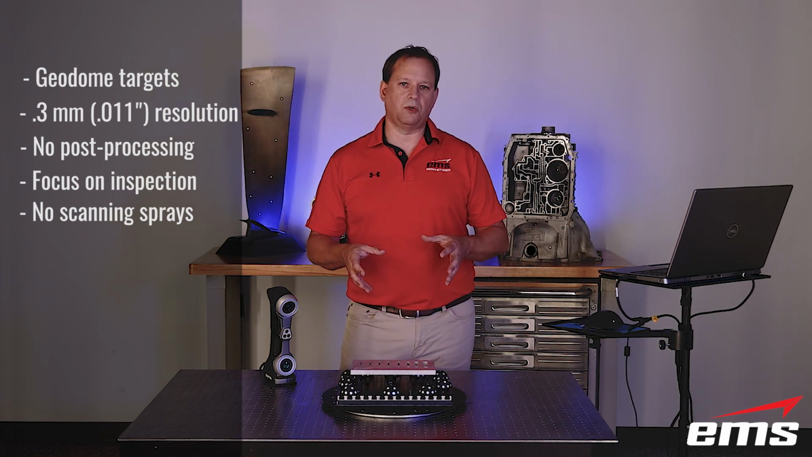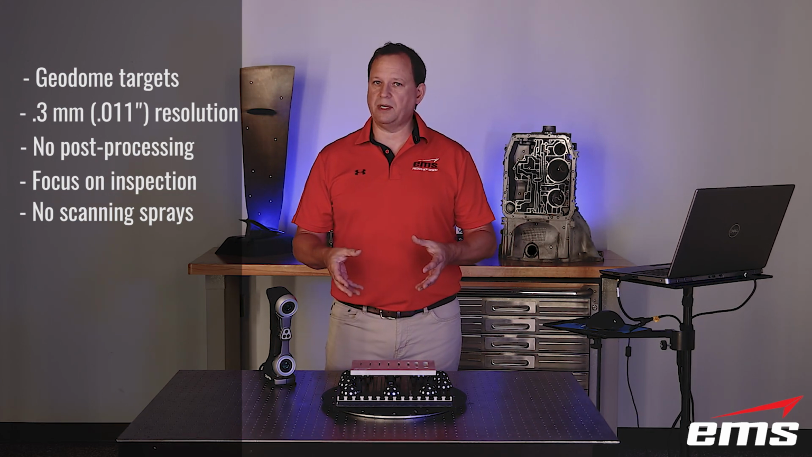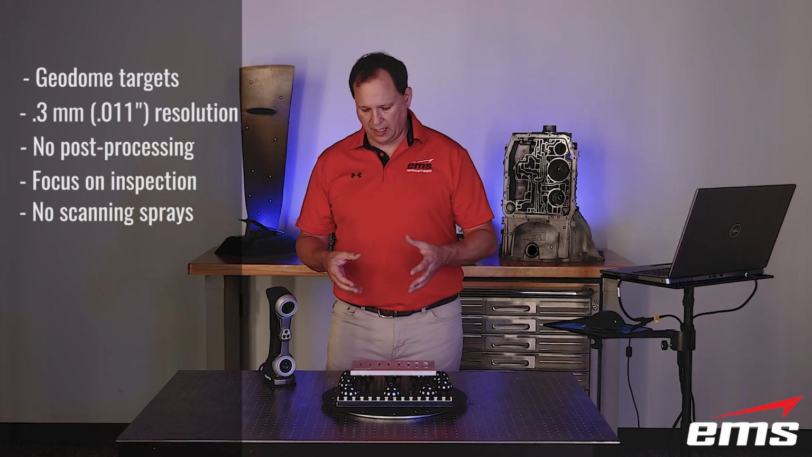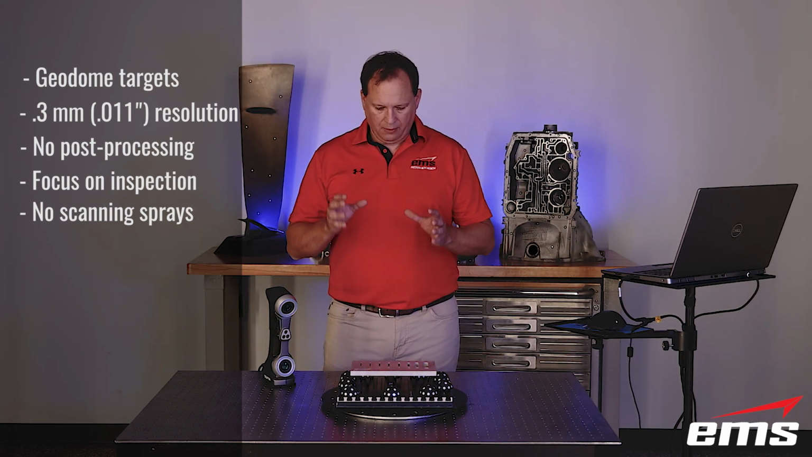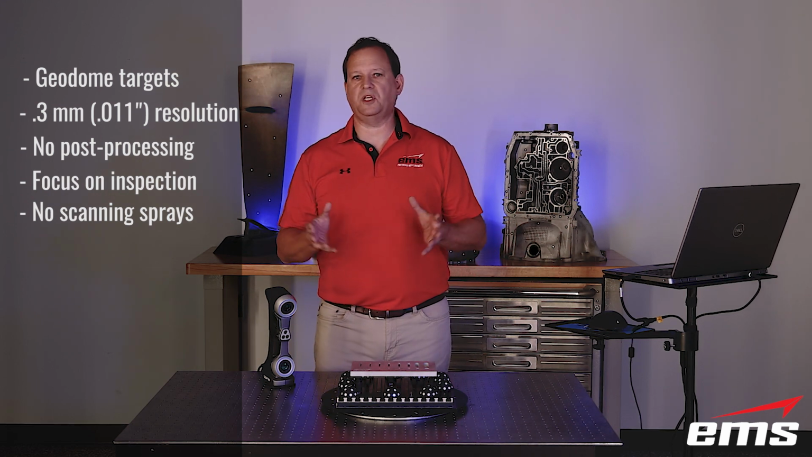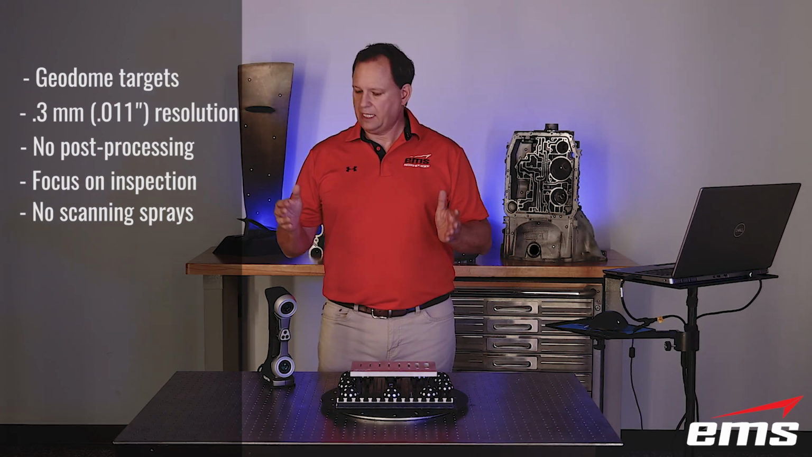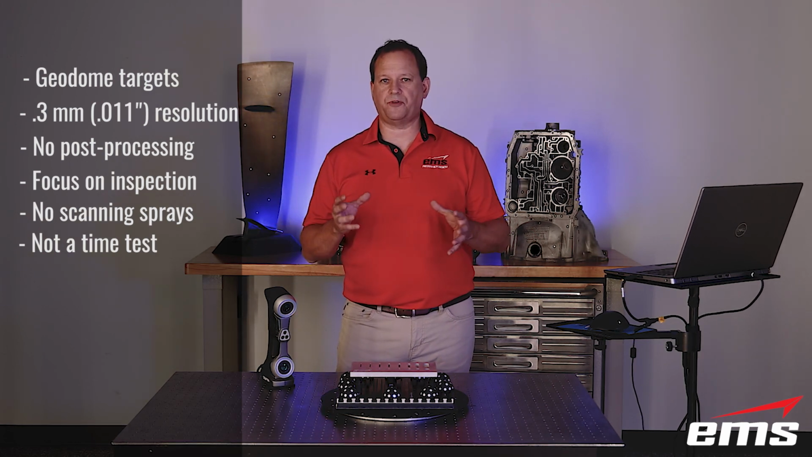So we want to do a real world test where we might be doing some short run production, and we want to scan the parts as is, okay? So we'll see how that plays in with some of these different scanners. And we're just going to go around and scan until we just feel we can't get any more data. This is not a time test. It's also not an accuracy test.